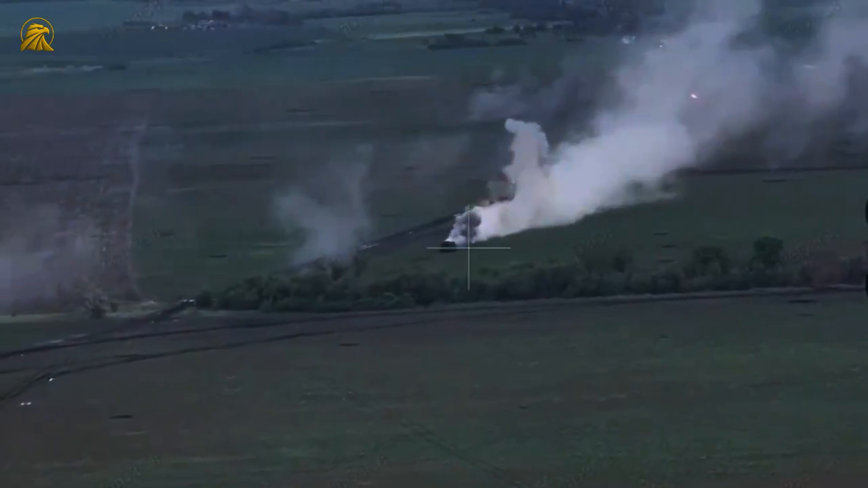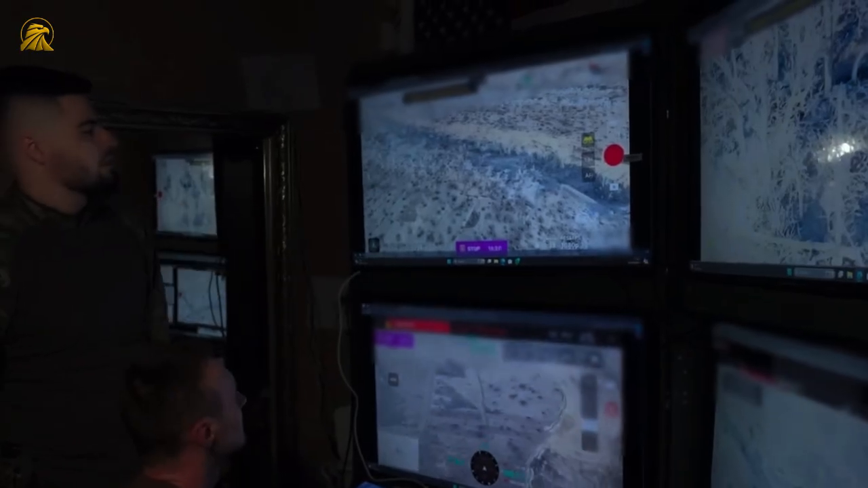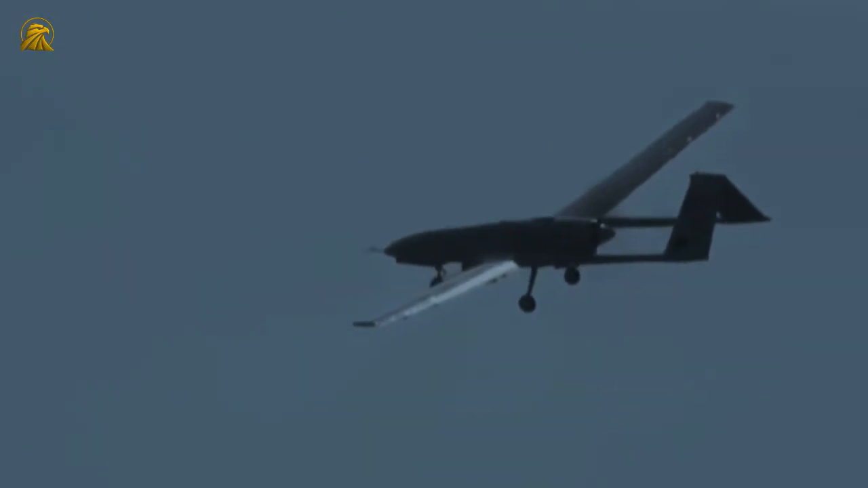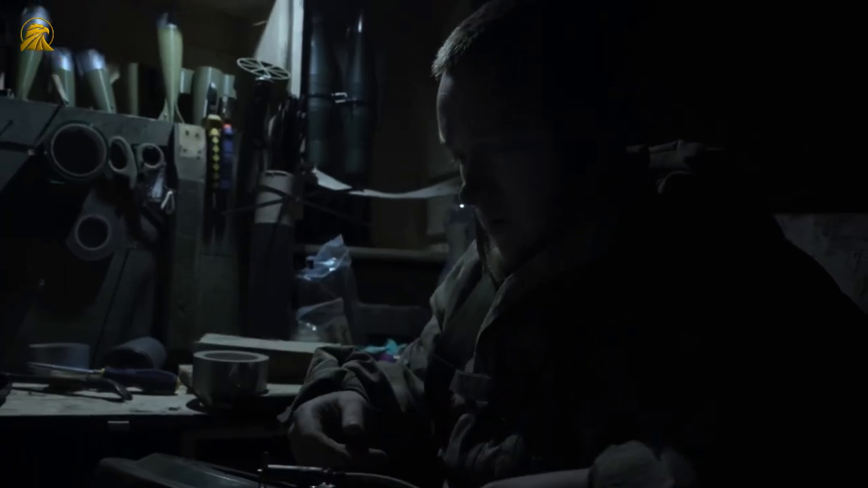Ukrainian forces have developed something few military experts predicted: a perfect synergy between cutting-edge technology and extreme human skill. While FPV drones, those small quadcopters packed with explosives and controlled through VR goggles, hunt down moving targets with terrifying precision, Ukrainian snipers are breaking world records by taking out targets at distances that defy imagination.